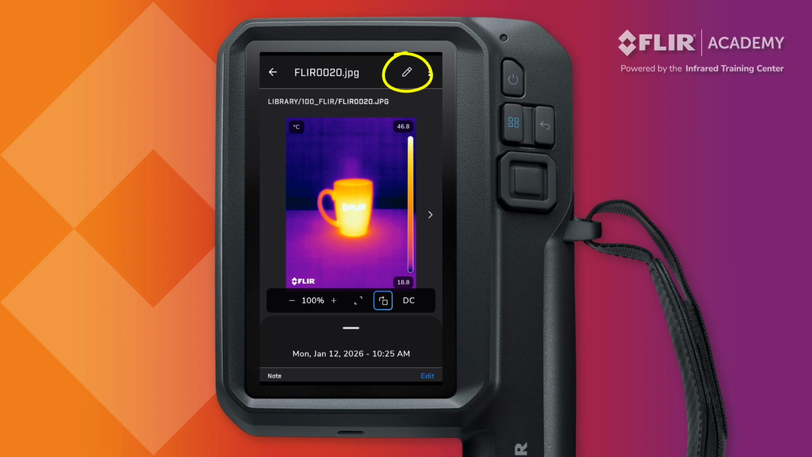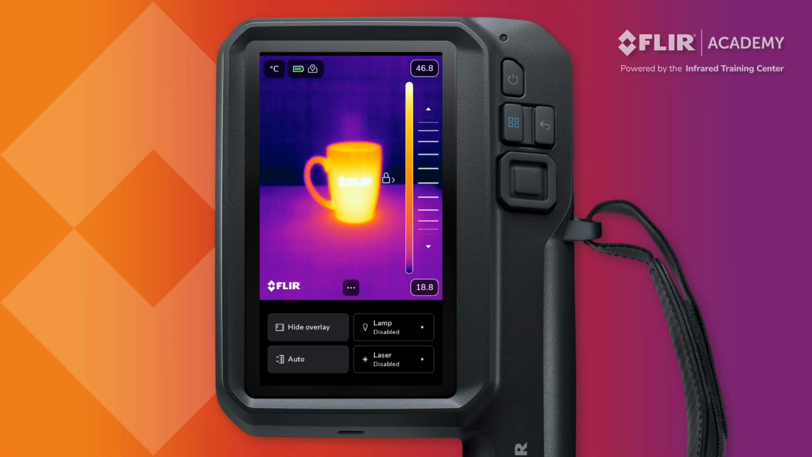Select the Edit icon to access the image editor. Here you will find most of the functionality that is available in the live camera mode. Operators can use this to make changes to the span and level, add measurement tools, change the color palette, adjust measurement parameters, and more.